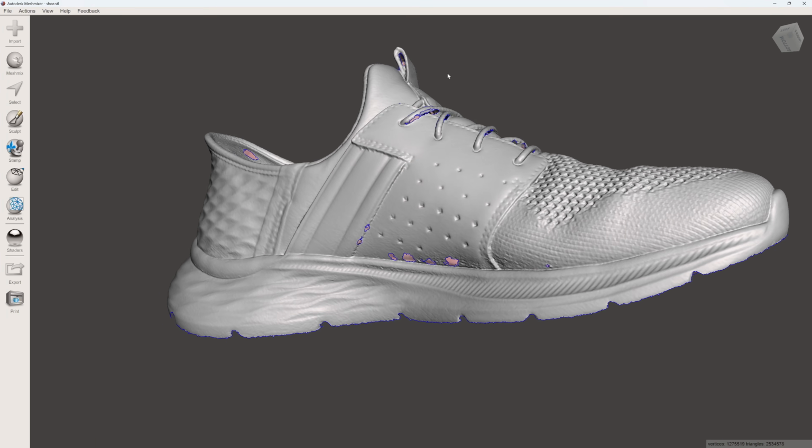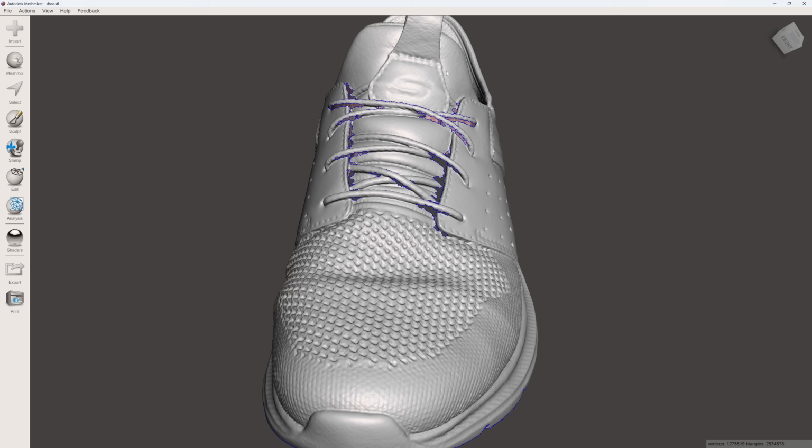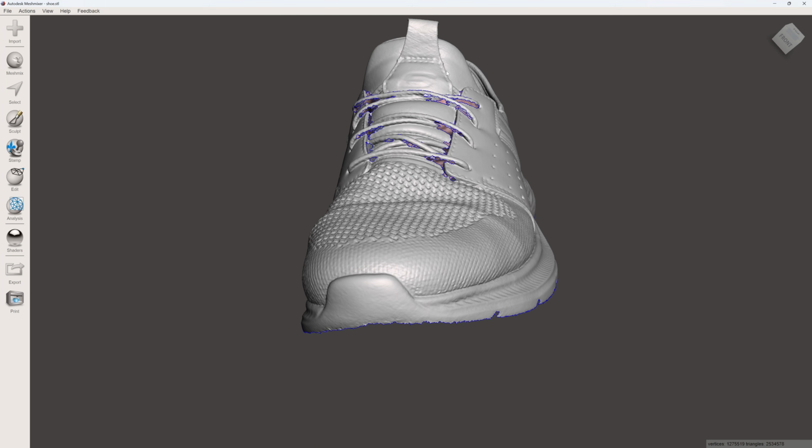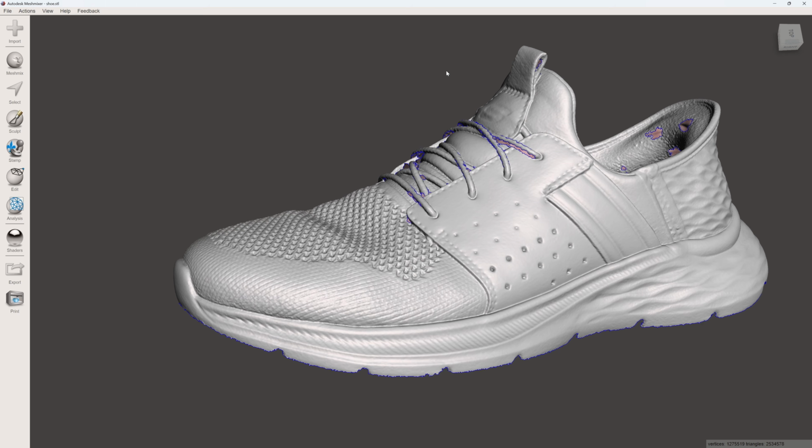Look at that. Absolutely brilliant. I'm really pleased with that. Now doubling up, the toes come out a treat. All the detail there and the material, the stitching, great stuff.